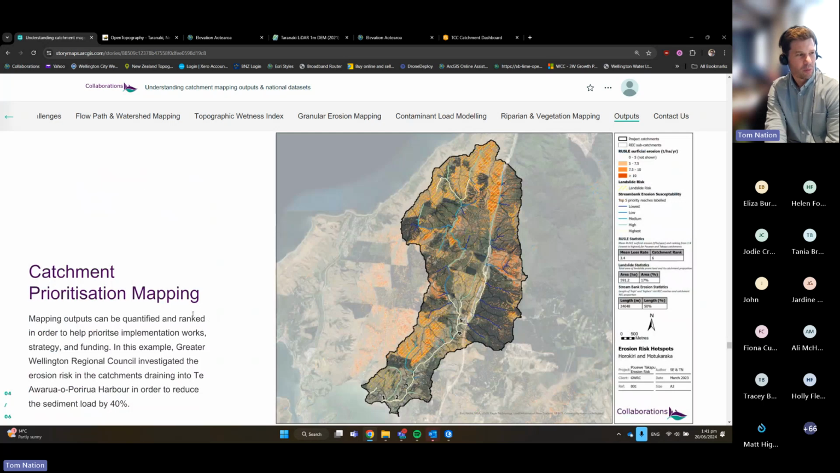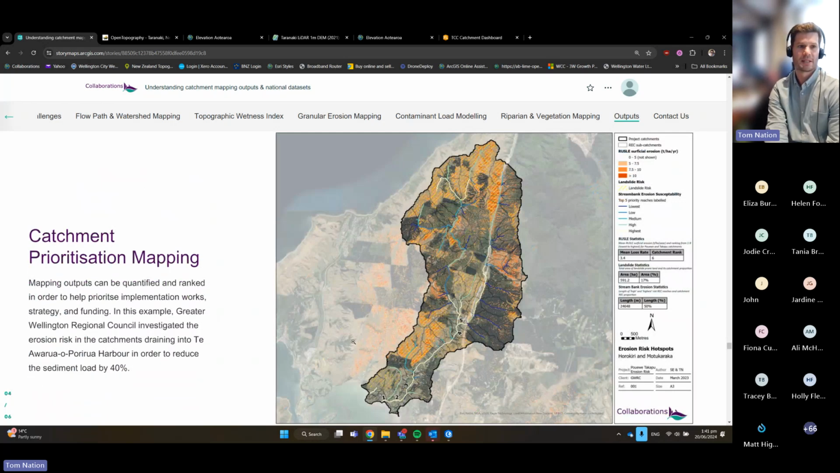As I mentioned before, we're doing a little bit of work with Greater Wellington Regional Council, and so some of the work we've done is this catchment prioritization mapping. And again, this is using the RUSLE, the granular erosion modeling, to prioritize a catchment in terms of its mean annual loss rate, how much of it compared to an adjacent catchment, for example. Where do we start? What do we do, and where?